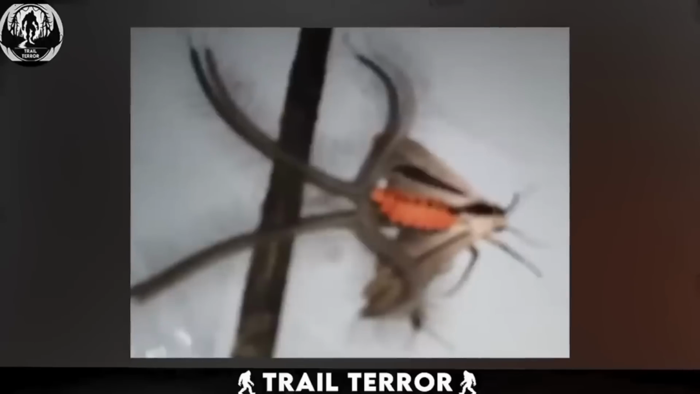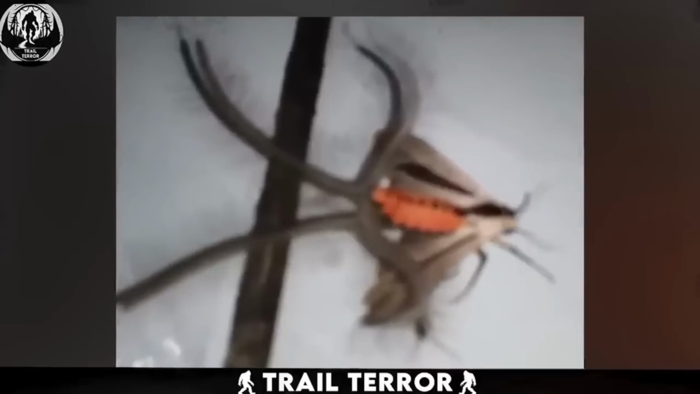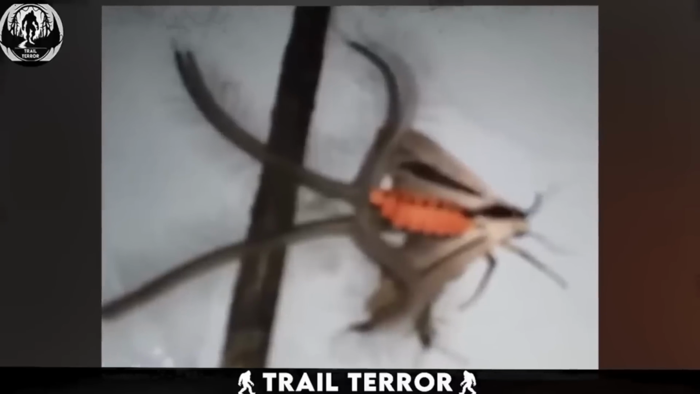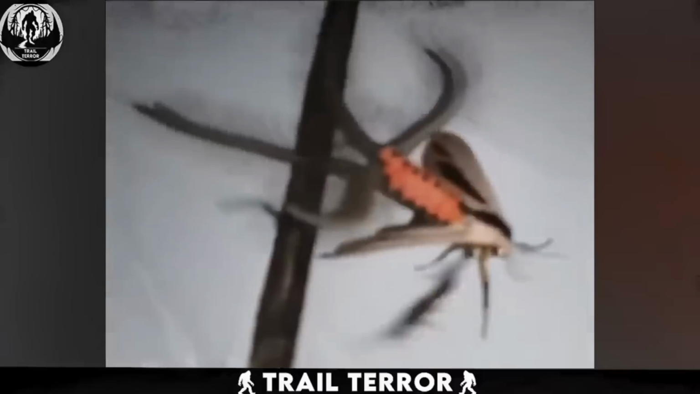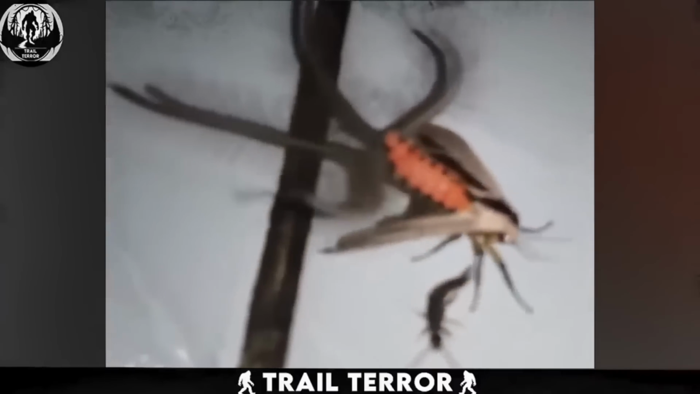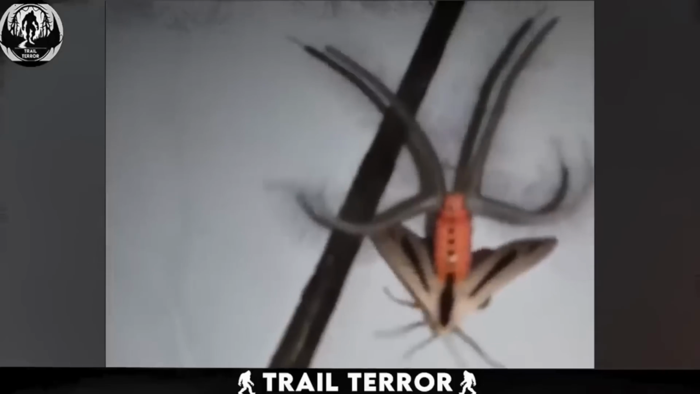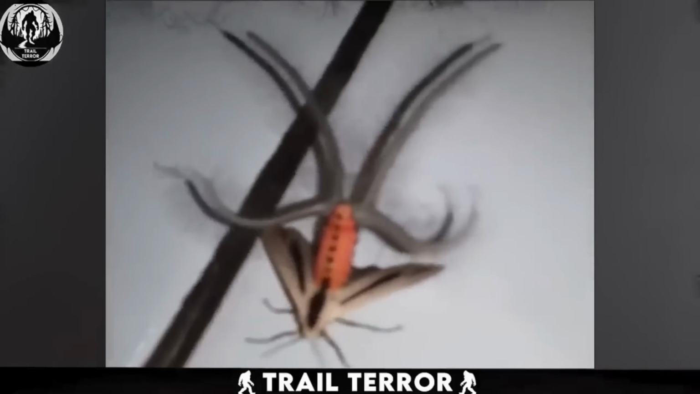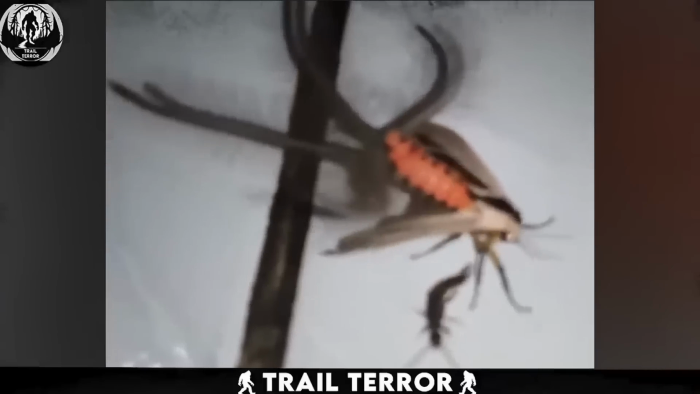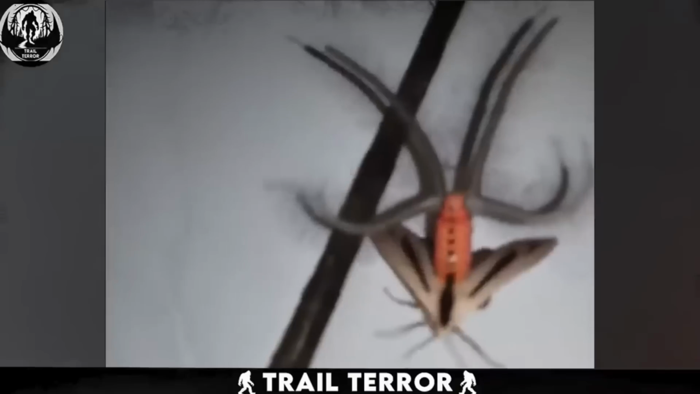A bizarre creature spotted in an Indonesian village has sent shivers down the spines of internet users, especially those with a fear of bugs. What you just witnessed isn't something from outer space, but rather a creature spotted in an Indonesian village. This bizarre insect has a moth-like upper body, but what really catches the eye are the 4 tufted tendrils sprouting from its abdomen. These tendrils, covered in hair, are surprisingly long.